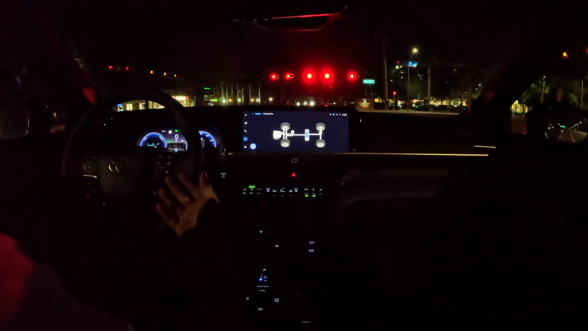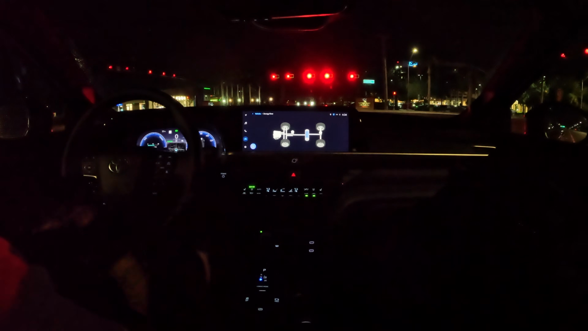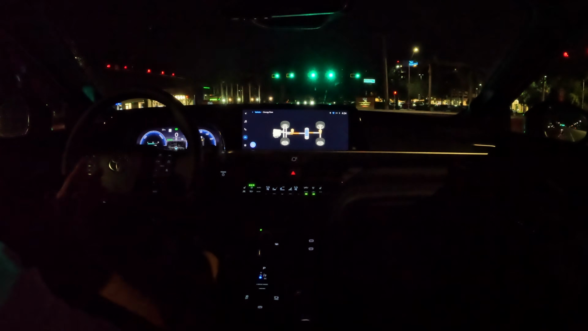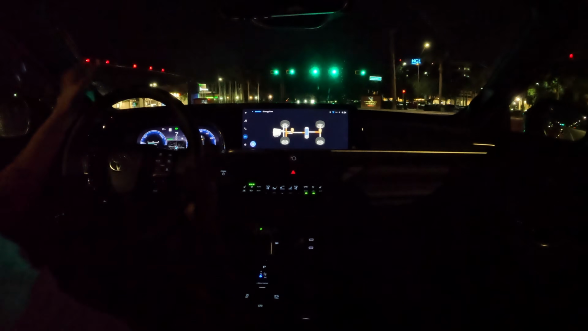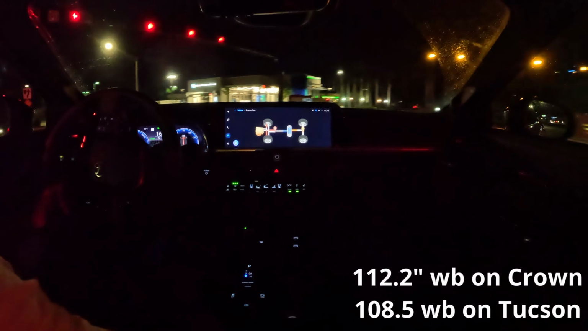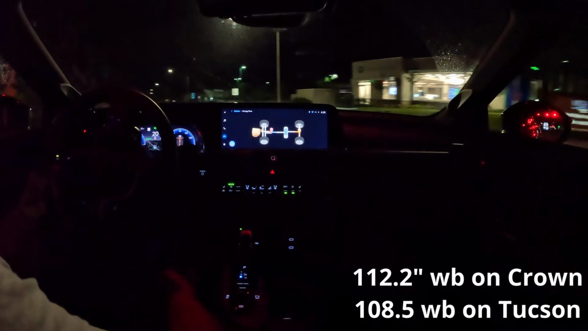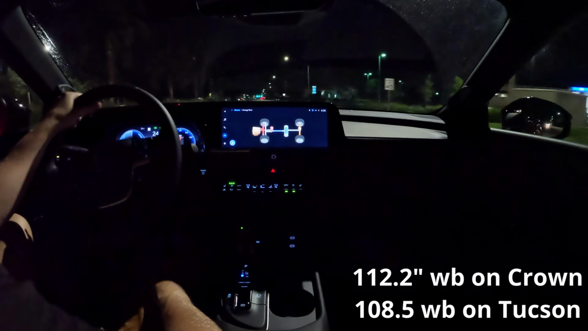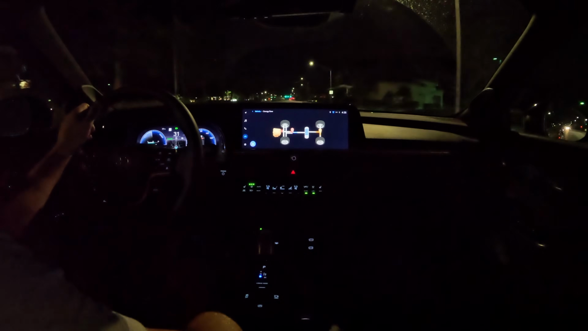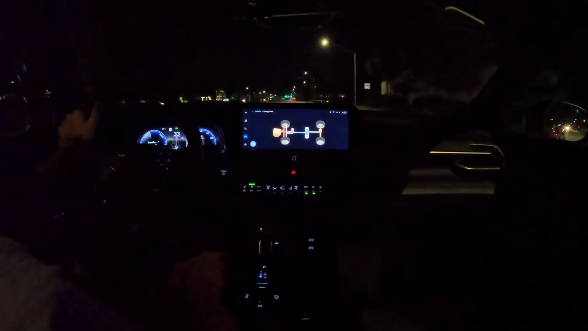The ride quality on this is noticeably better. How it handles the bumps in the road, it just feels a lot more stable. And maybe it's because the wheelbase is more than likely bigger on this. I haven't really checked the numbers to be sure, but it sure feels like it. And it feels a lot like a raised old Lexus GX in some ways in terms of ride quality.